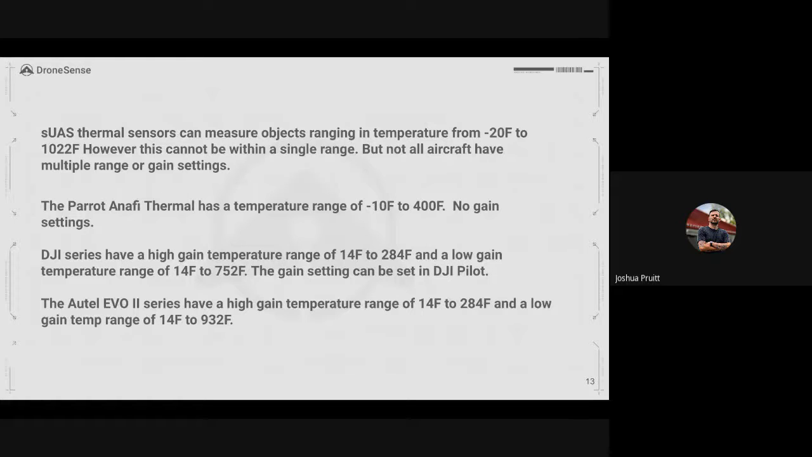The same goes for the Evo 2 series. They have a high gain temperature range of 14 to 84 and a low gain range of 14 to 932 degrees. So again, it's just knowing how to adjust these settings and knowing when you need to apply a high gain versus a low gain, depending on what it is that you're looking at, what you're trying to pull the thermal data from. Does that make sense to everybody?